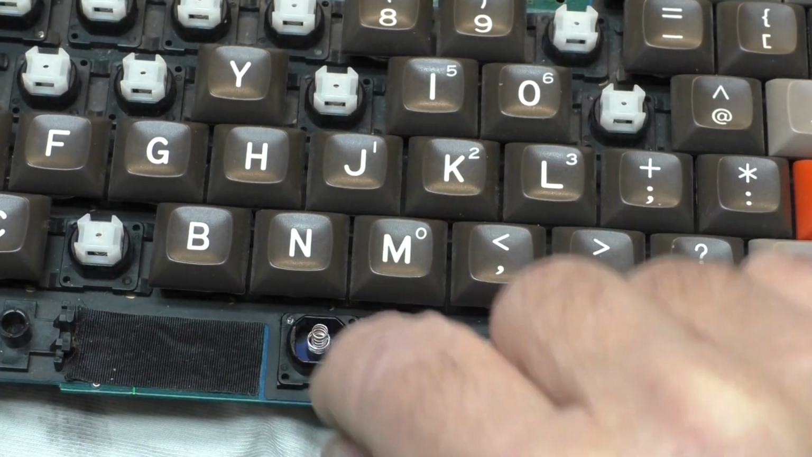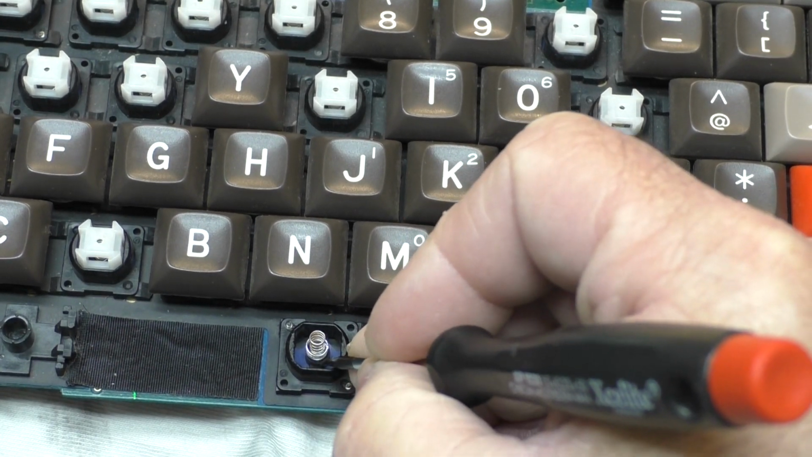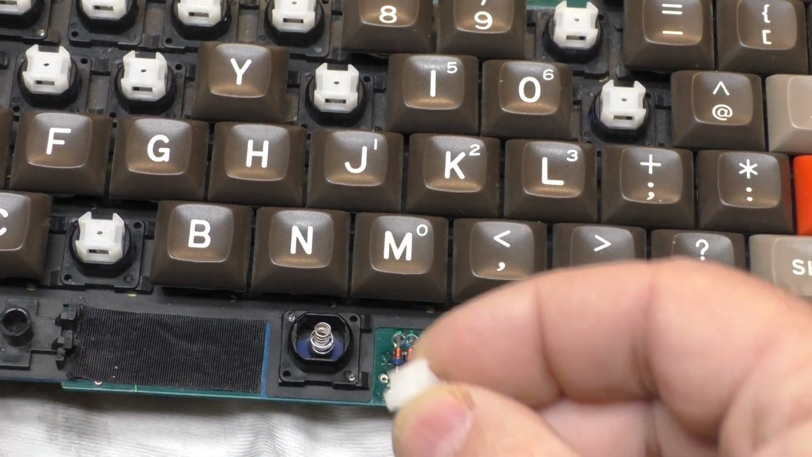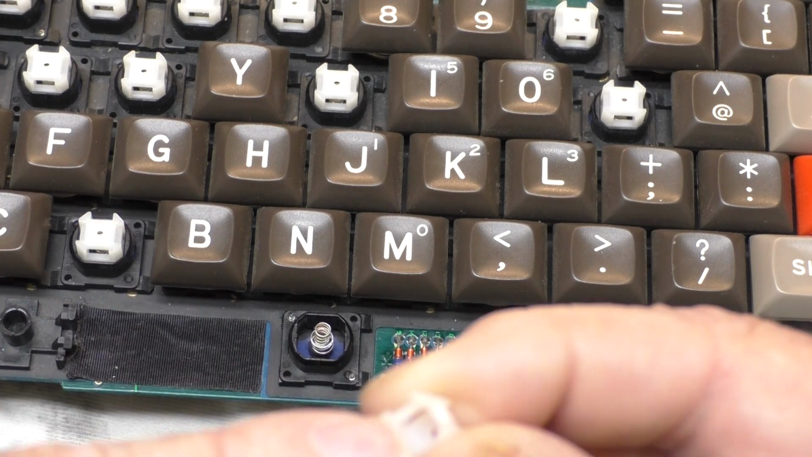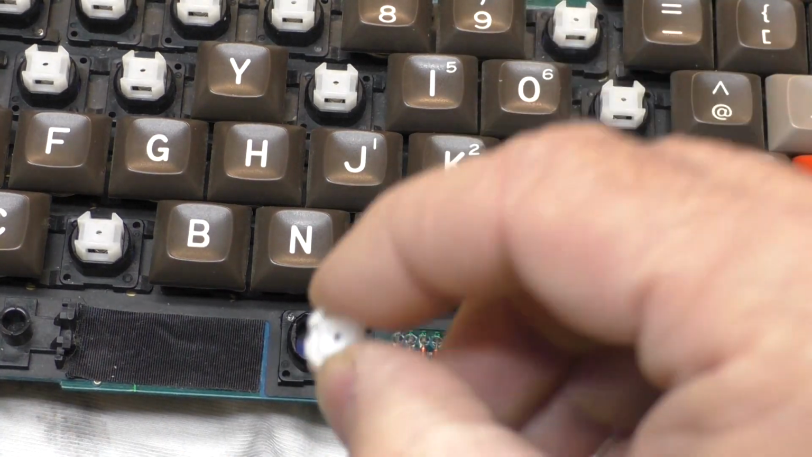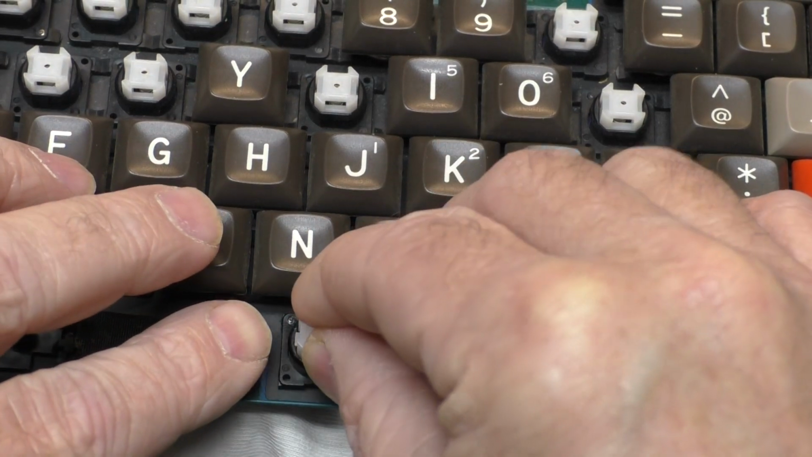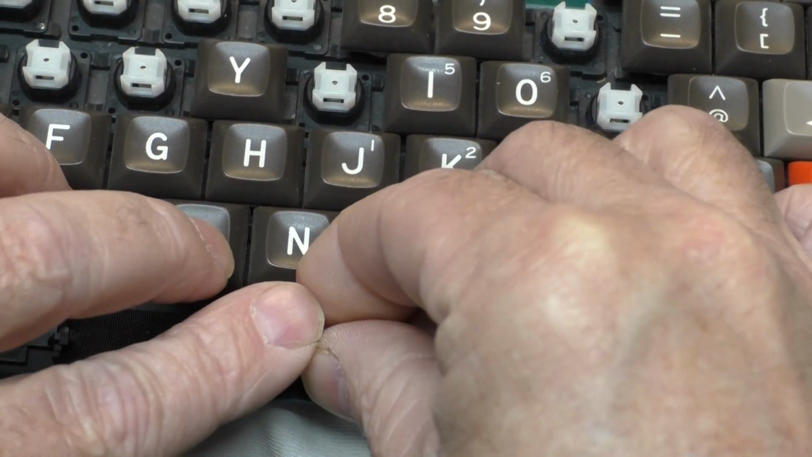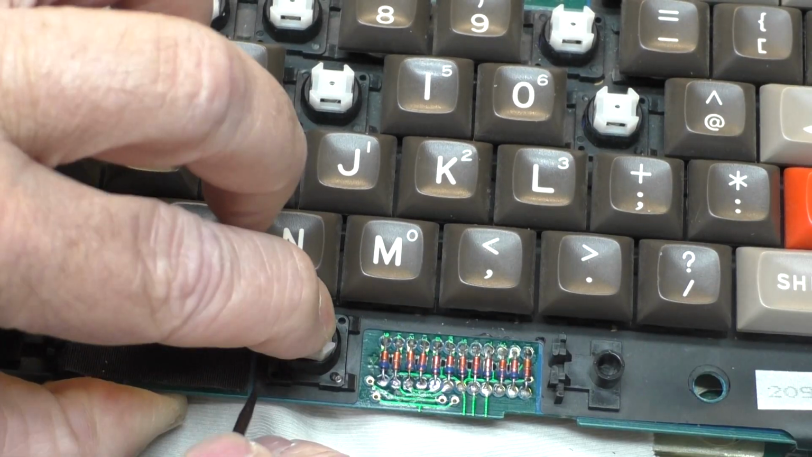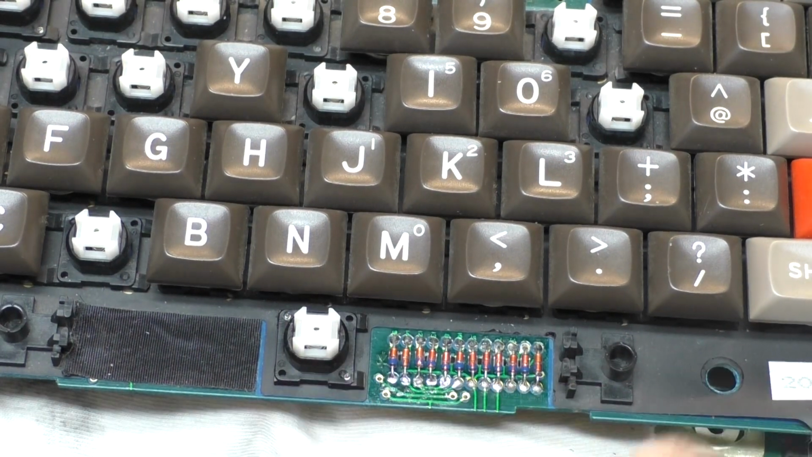this spring, if we can get it to go down there, and see it stops on this little post right here that this long spring goes through. And we'll put the stem back on, and the short spring is going to press up against this white part and the black part to keep the key up. And then when you press it down, it'll put enough pressure on the small spring, which presses on the pad.